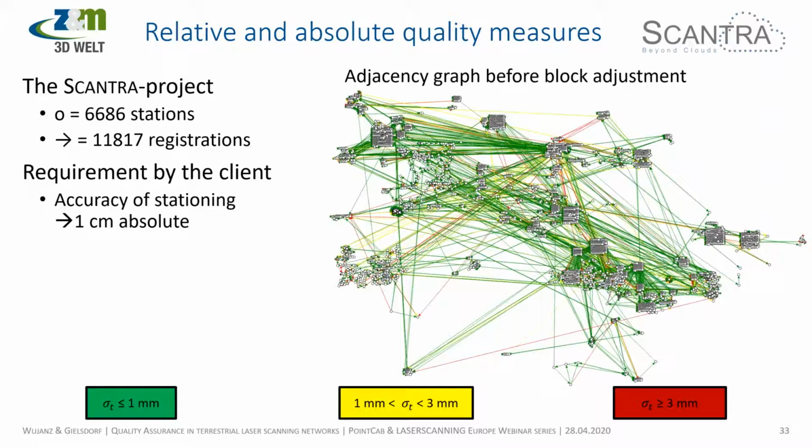You've probably seen this project before. It's one of the biggest that I know that was registered in Scantra, but that's actually not the point. It was more than 6,000 stations, 11,000 registrations, but the actual crux in this project was the client's requirement that the accuracy of stationing has to be better than 1 centimeter. So, namely, an absolute quality measure.